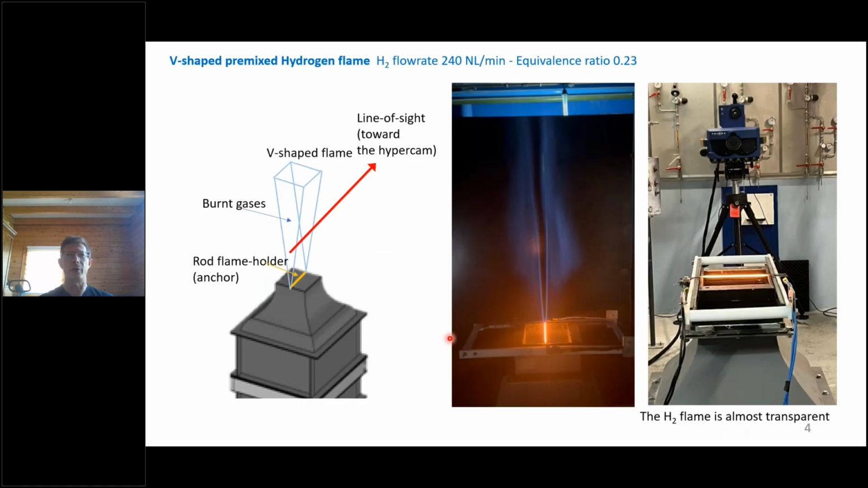So this instrument was used to characterize a V-shaped premixed hydrogen flame. This flame produces only H2O, because the only combustion product of hydrogen is water. So this is a simple case that we wanted to consider as a first study. And we have shown in a previous study that the temperature and the H2O concentration in the flame are rather constant along the flame thickness.